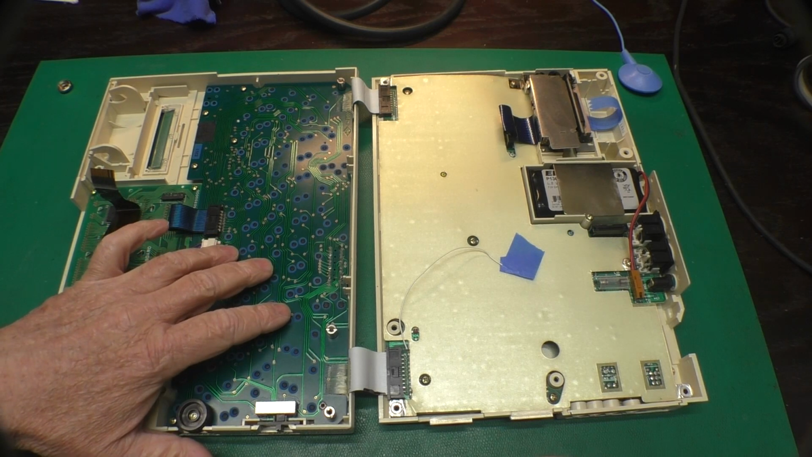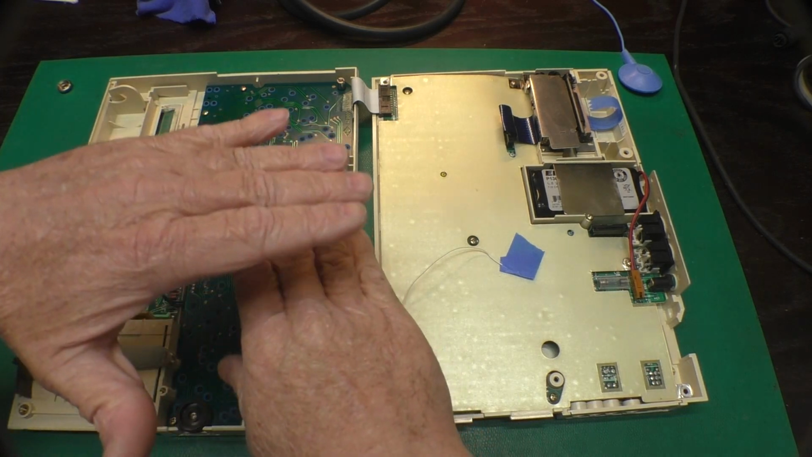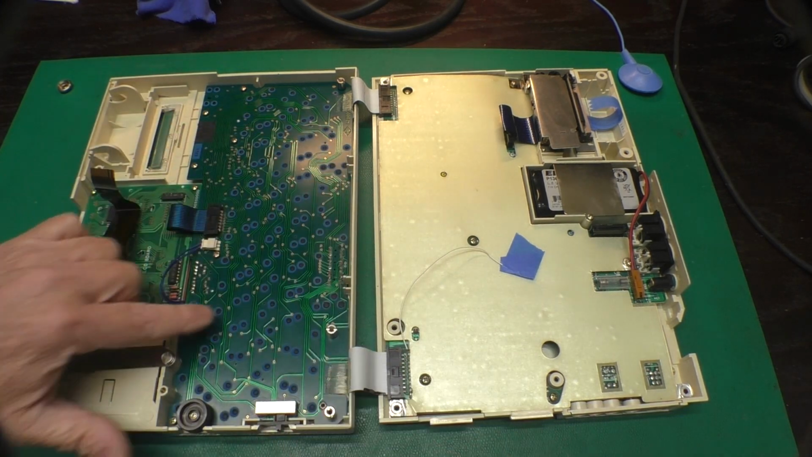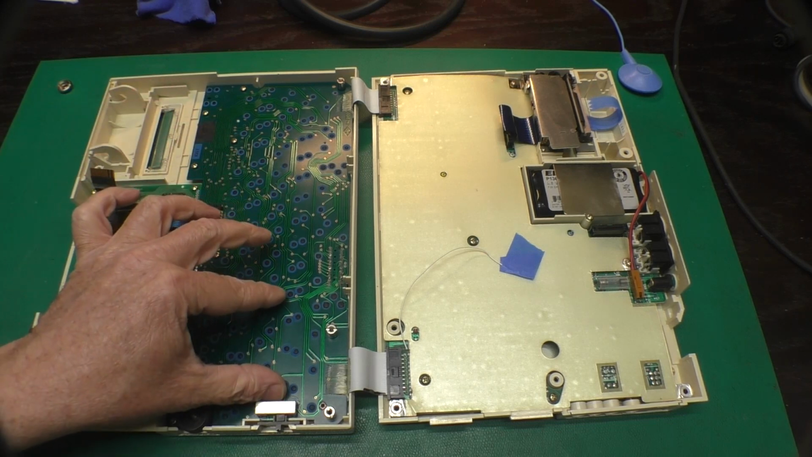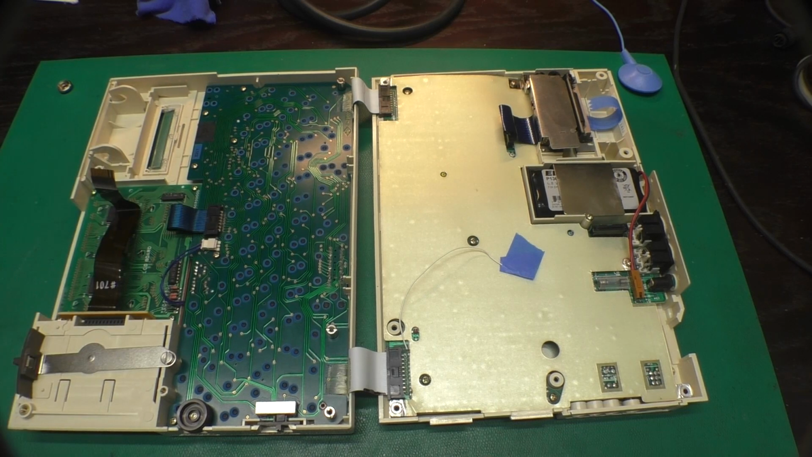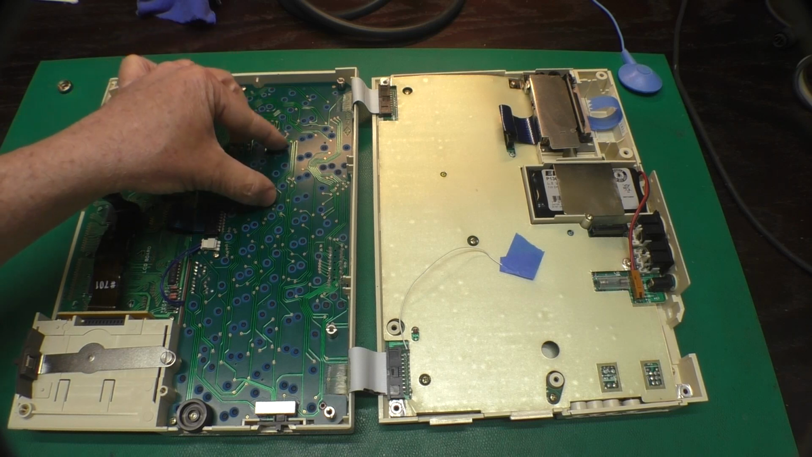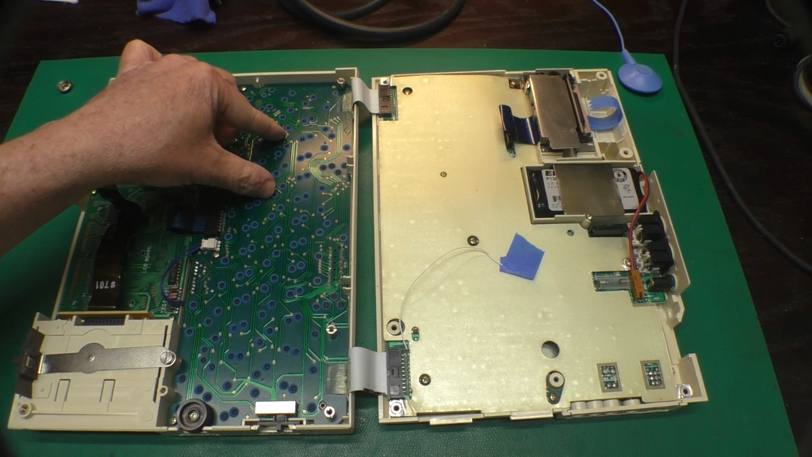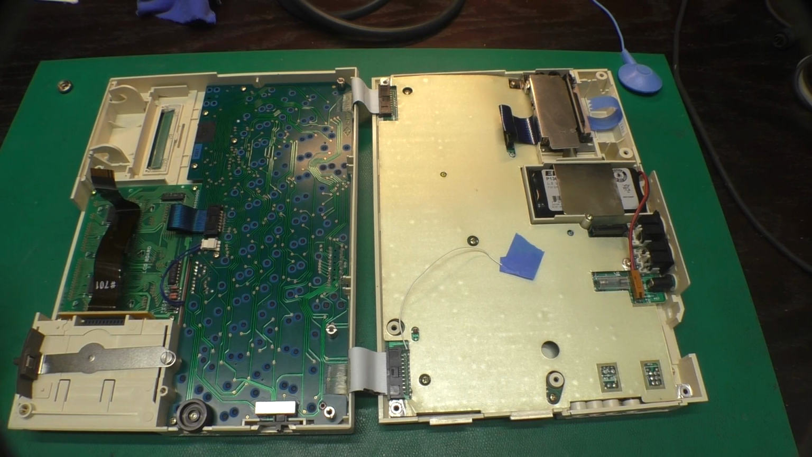And the way this keyboard's built, it is a PCB with some sort of mylar insulator sandwich on top. And you can see all these little heat stakes right here. The keys are in groups of 4 or 5 in little modules that are heat staked down. So if we can find one particular area and remove one particular set of these key modules, we might be able to fix it. If we have to remove everything, I think the keyboard's done for.